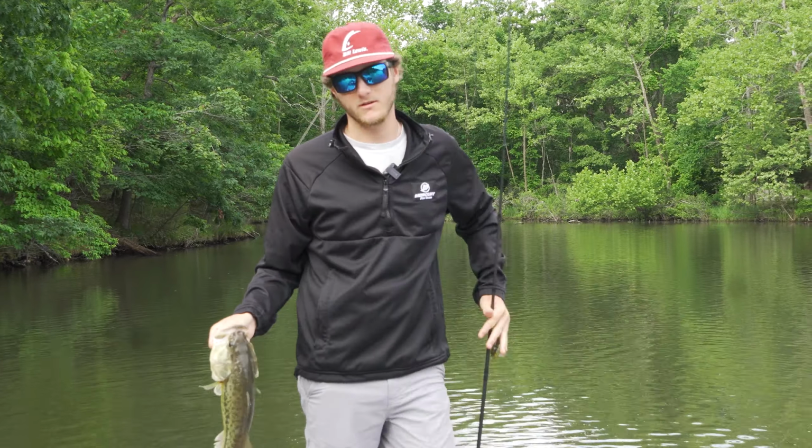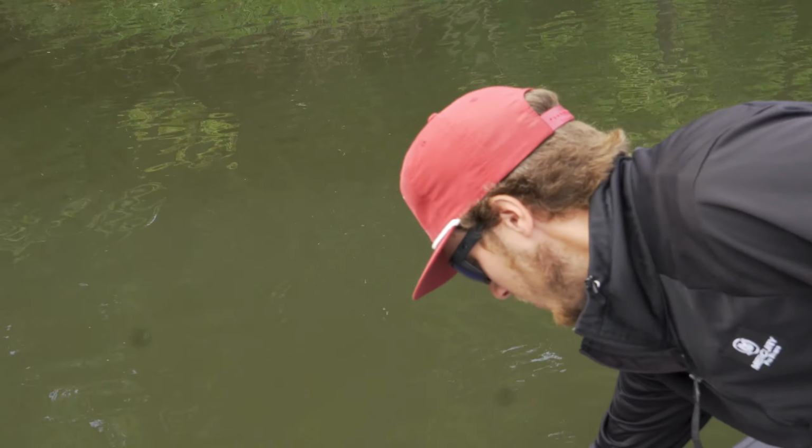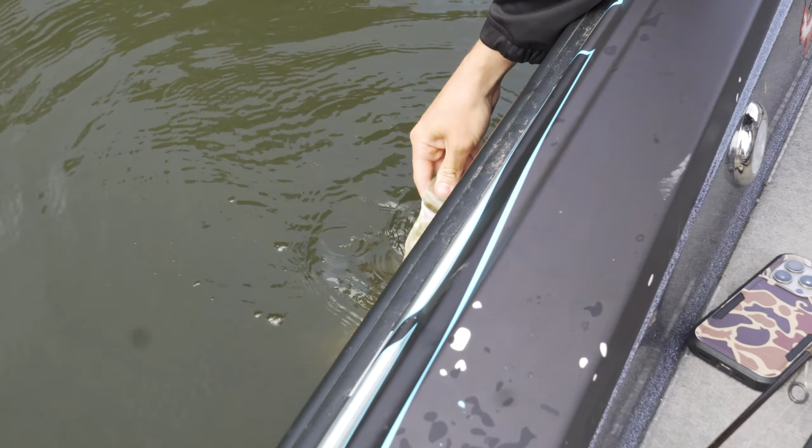So yeah, if you're looking to get away from some boat traffic or just like fishing shallow bluegill beds, really easy way to pick up a few extra bites. Like I said, that's not a giant one, but still a really solid one, and you could very easily catch a great big one doing this.